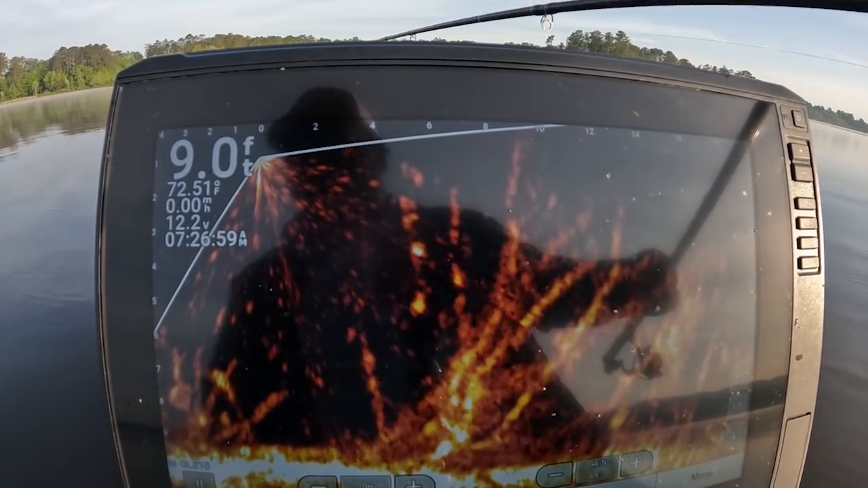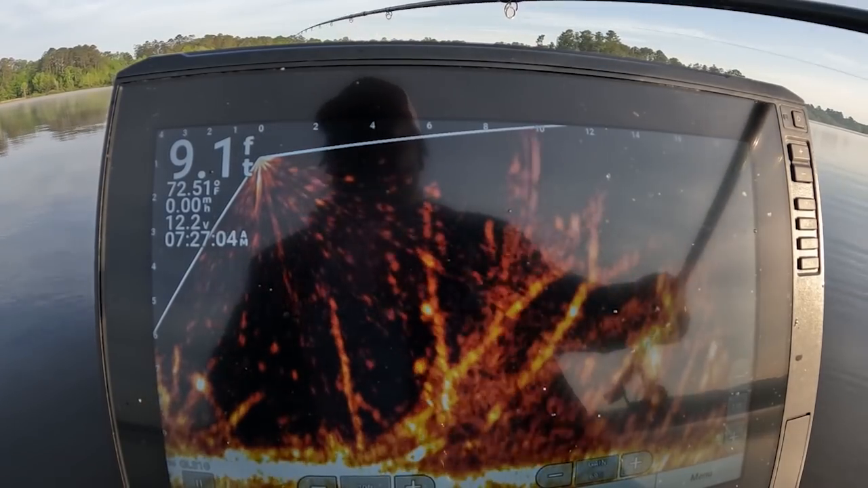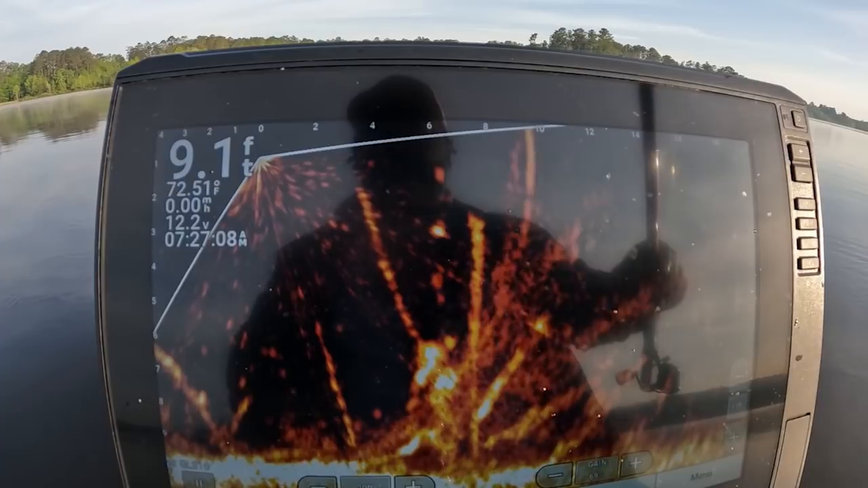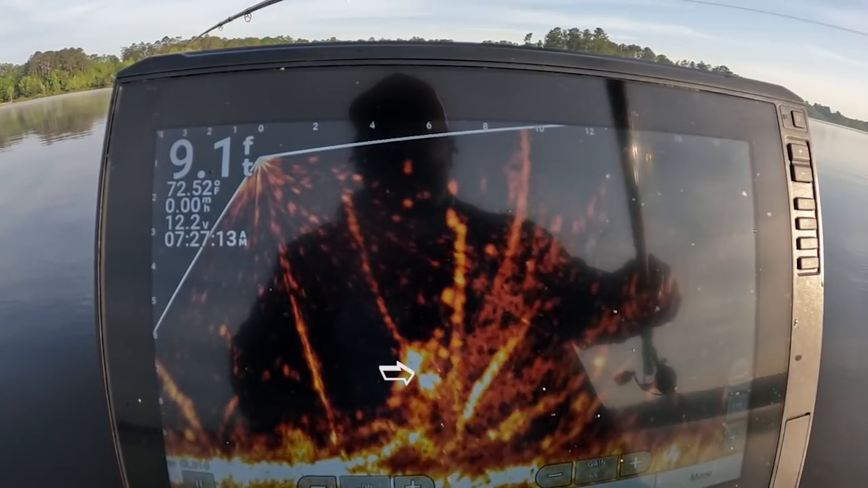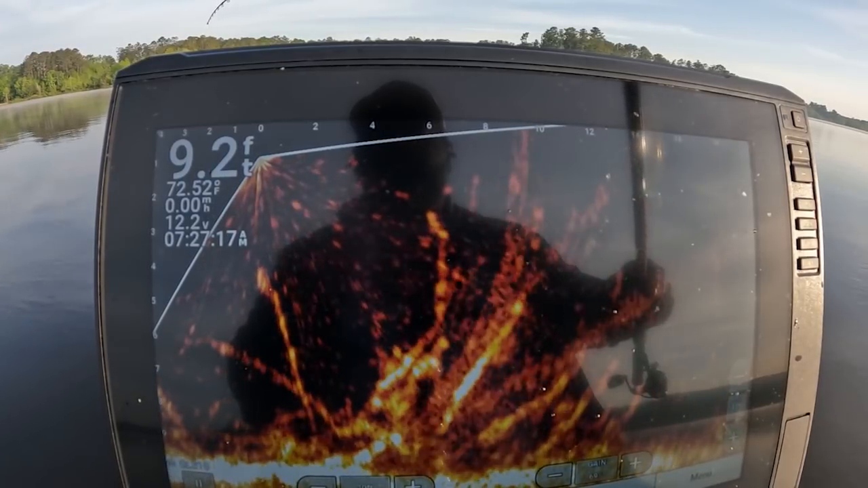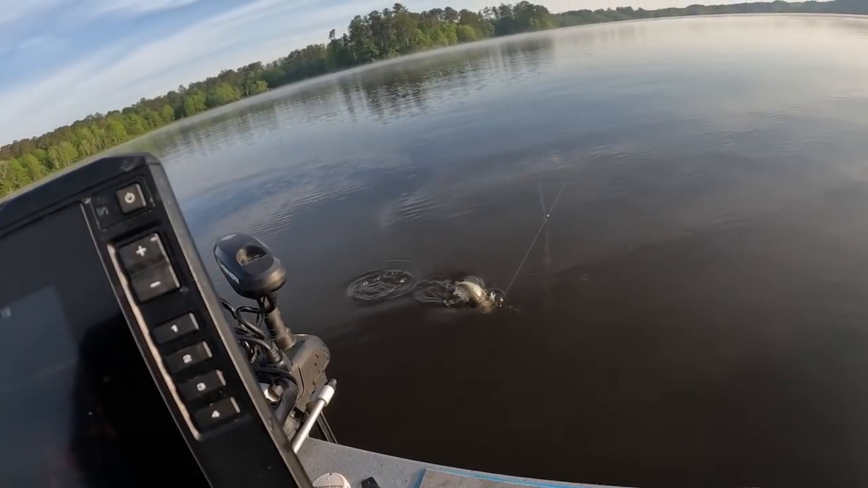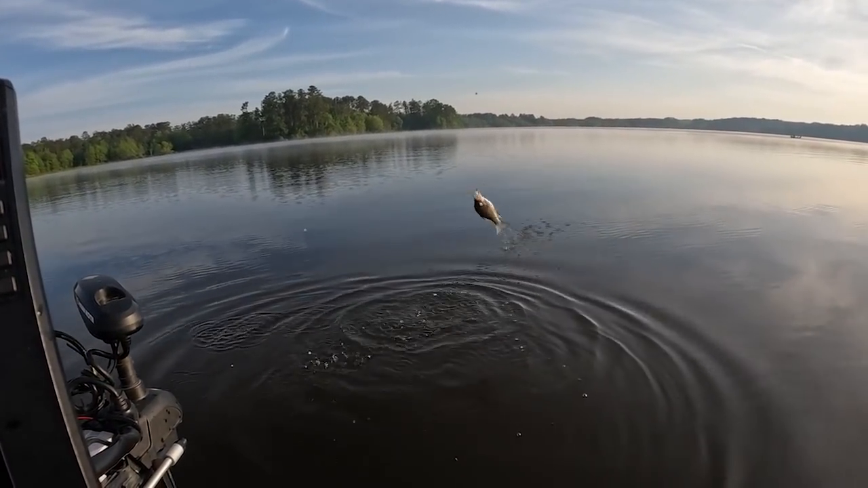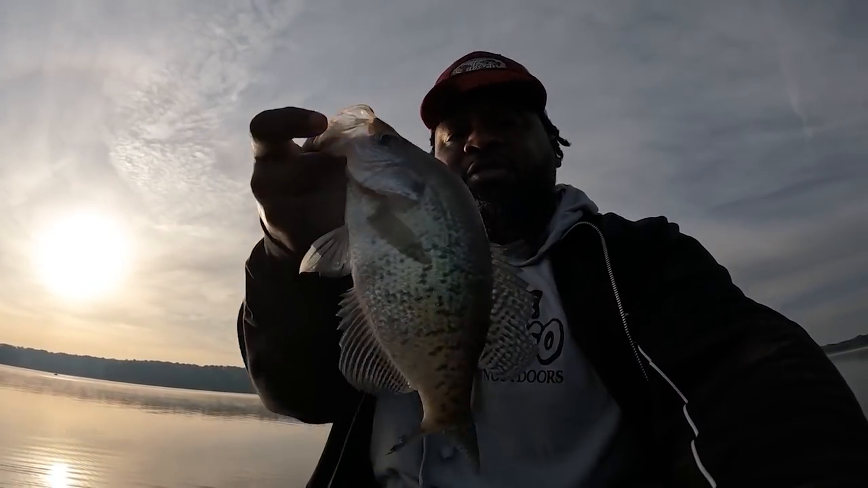Right here, I'm dropping my bait, but I have to turn my transducer to the right some to get that right view. And I eventually do it. Boom, there they go. It's two sitting right here. I got my arrow pointing on it. And what I did was I bumped that willow, and once I bumped that willow, the fish was able to see it. Boom, and come up and get it. Ended up being a decent fish. It's a nice crappie right here. Right here, y'all. Big old fish.